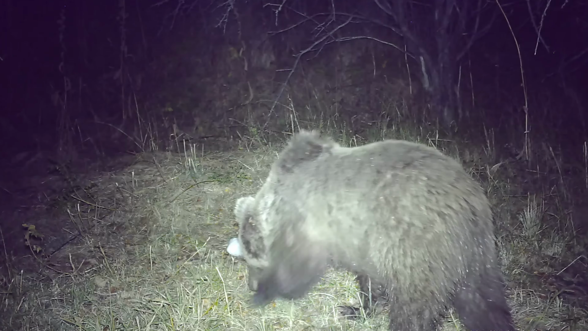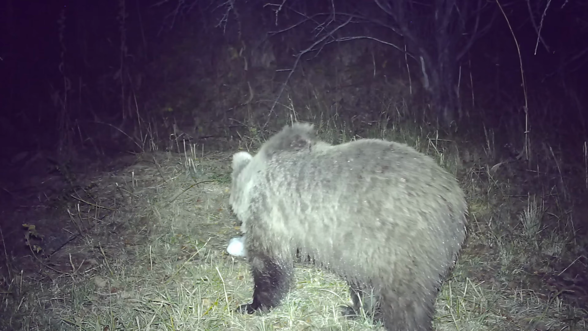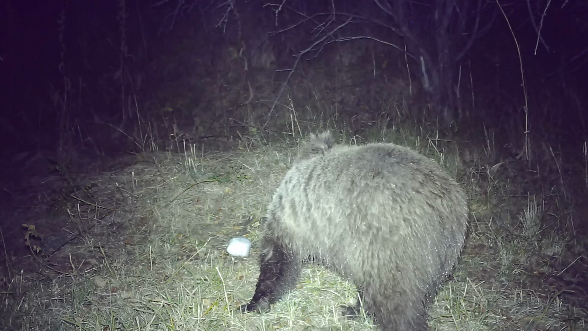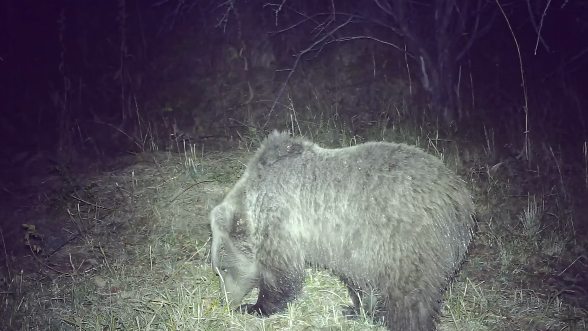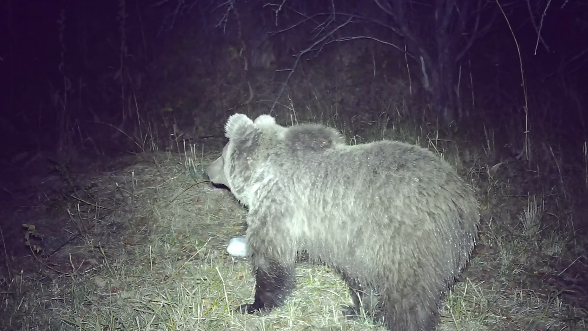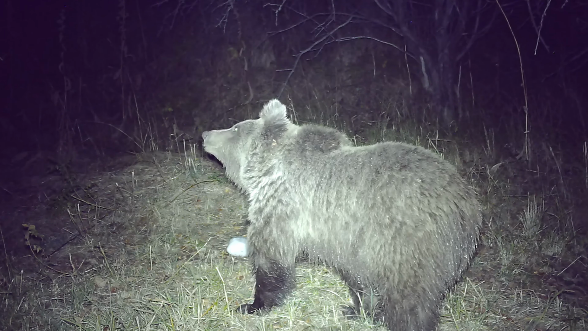And here's the bear himself. You can see he's smaller than the boar, but still powerful enough to take down most hoofed animals. His fur glistens oddly, almost as if covered in tiny droplets, though it didn't rain that night. Maybe there was mountain dew? Who knows?